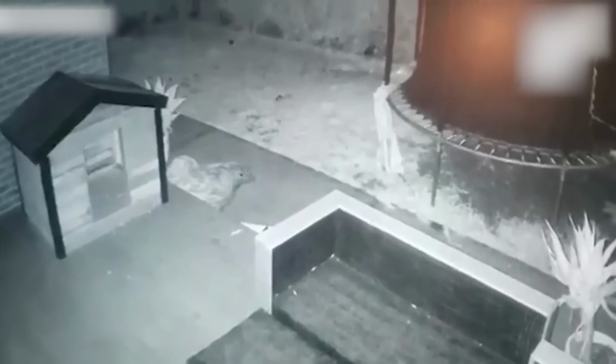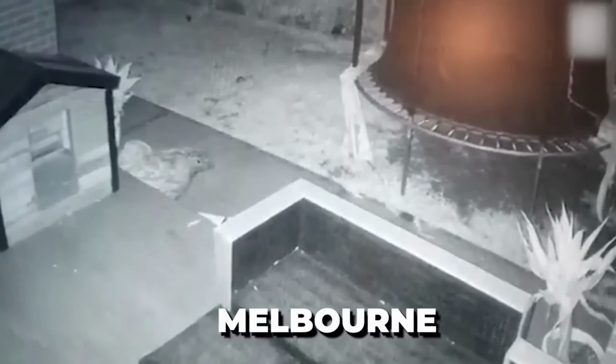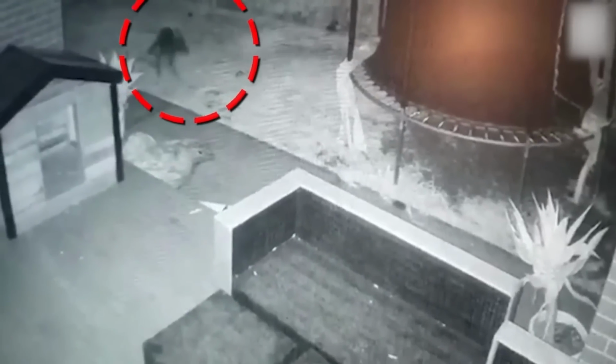Ghost dog. The man whose CCTV camera captured this video was left shaken when he saw it. It was his dog playing with another dog, which looked more like a ghost. It happened in Melbourne, and as soon as it hit YouTube, people couldn't help but relate to the movie Pet Sematary. However, no one could tell if it was real or just a camera error. Ask me, and I'd say that looks as real as something can be. But what do you guys think?